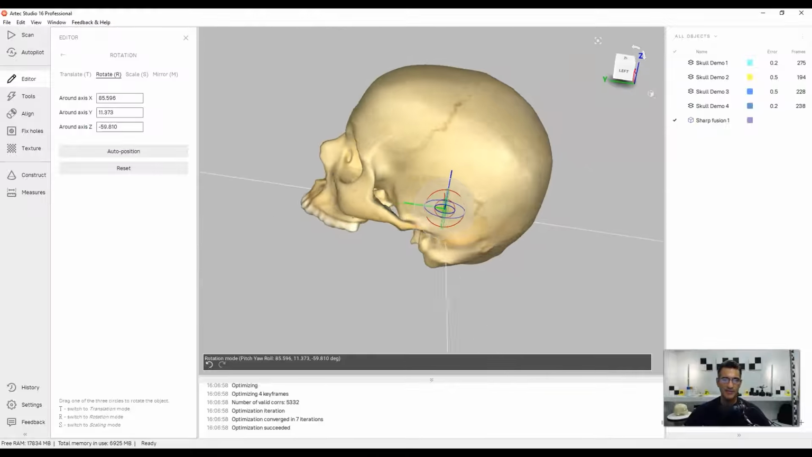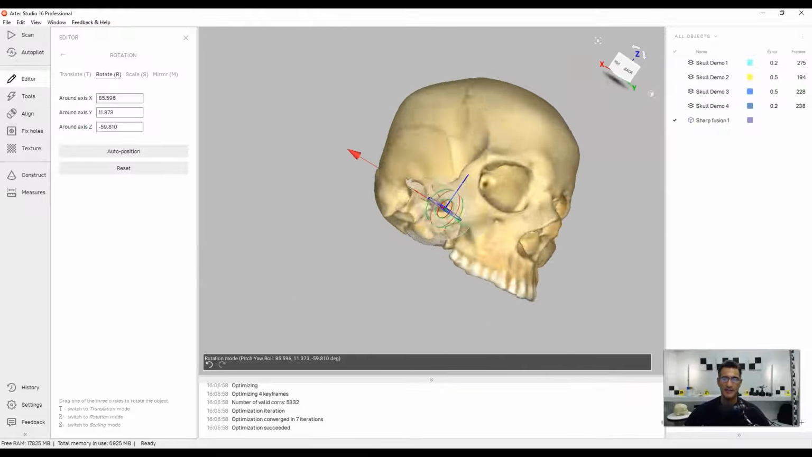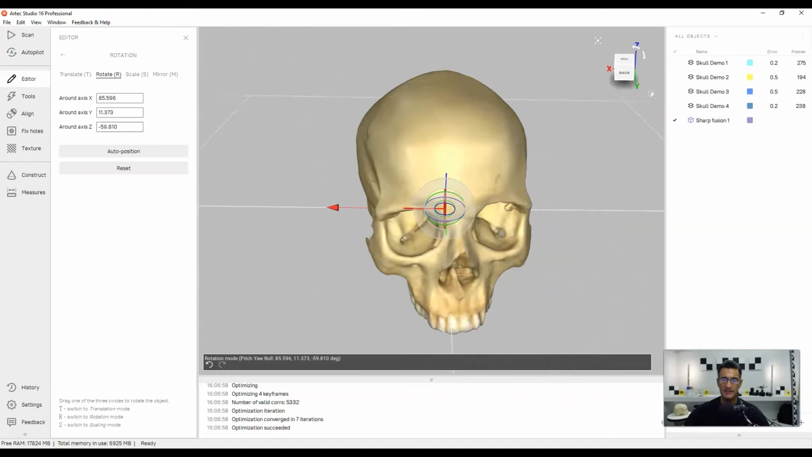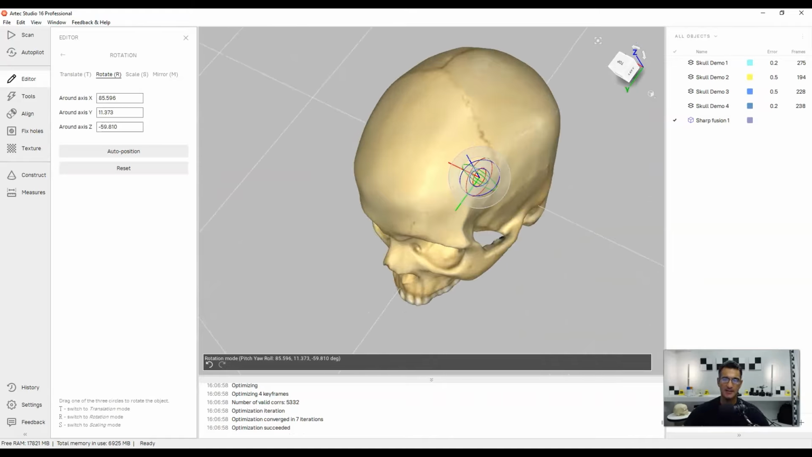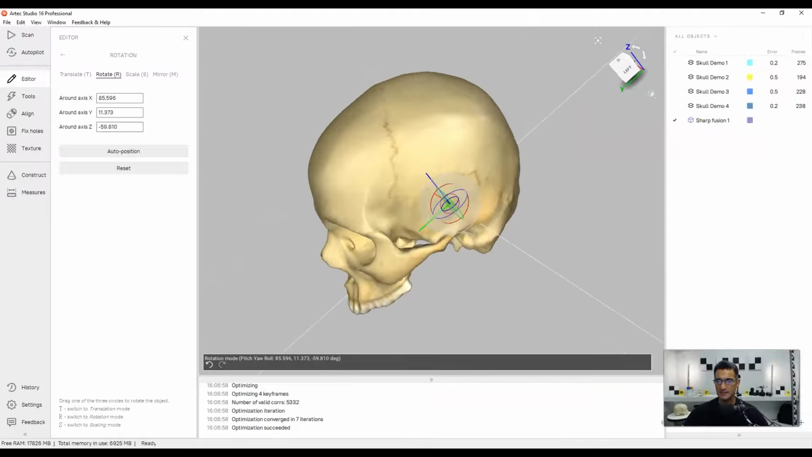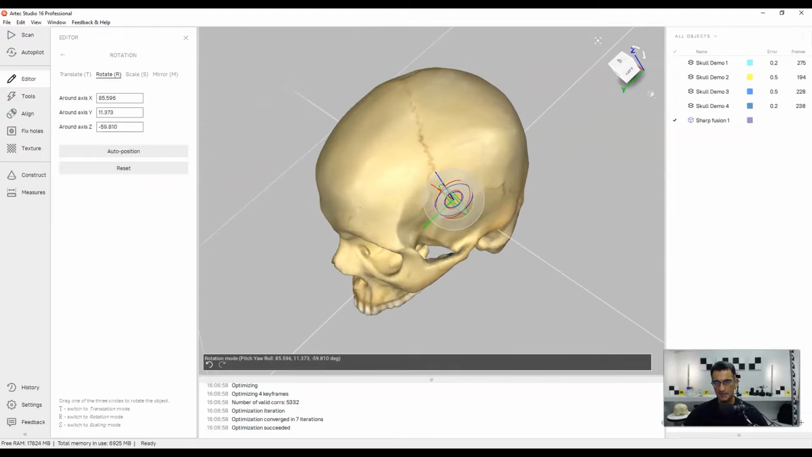So that was a little bit of quick and dirty work here. Again, taking more care or doing a couple extra scans would definitely fill in these particular areas. And there's some other features in the software that I'm going to get to in another video, and I'll probably use the skull, or I may use another example here. But I think this will give you a very quick and dirty look at Artec Studio.